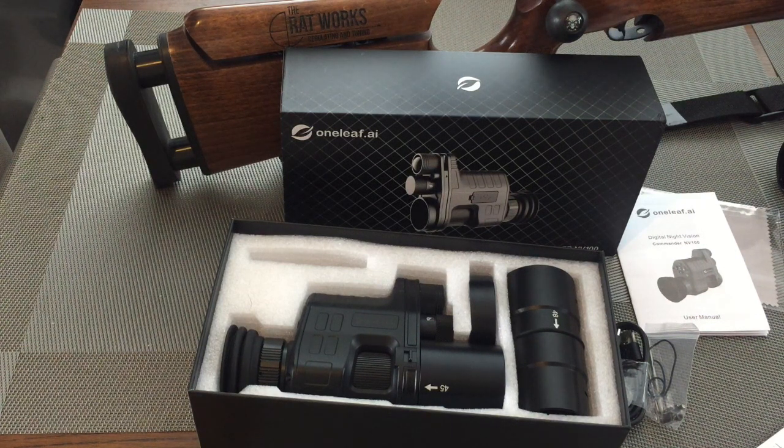OneLeaf claim that out of a single 18650 battery supplied with the unit, you'll get up to 6 hours runtime. Now, I can tell you hand on heart, I didn't get this amount of runtime out of the battery. That being said though, if you use the standby function, once the unit's turned on, a short press of the power button will put it in standby rather than turn it off. If you use the standby function like I do, I got approximately 3.5 hours out of the one battery. So that's very respectable anyway. But I will point out, they claim 6 hours. I didn't get 6 hours.